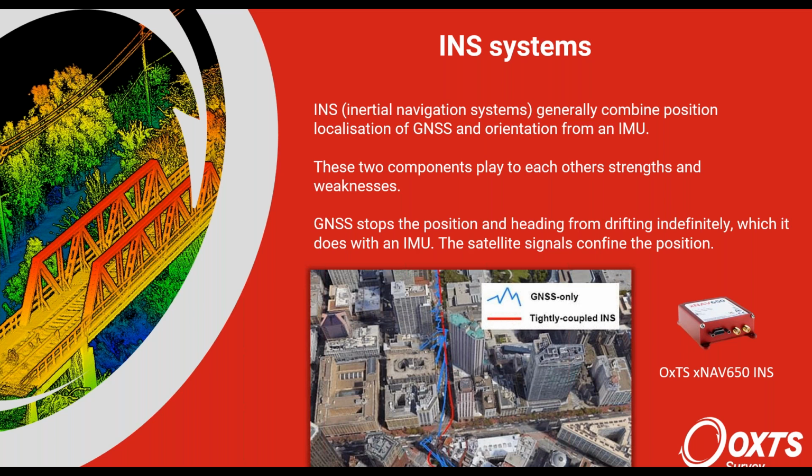So an INS system is essentially going to take those two major components, the IMU and the GNSS, and combine the data streams. We're going to talk about how it might combine the data streams, but essentially it's using those two. These two really play to each other's strengths and weaknesses. The GNSS helps give a lock on the heading, so where the INS is directed, and also the position. So it's going to stop that IMU's random walk.